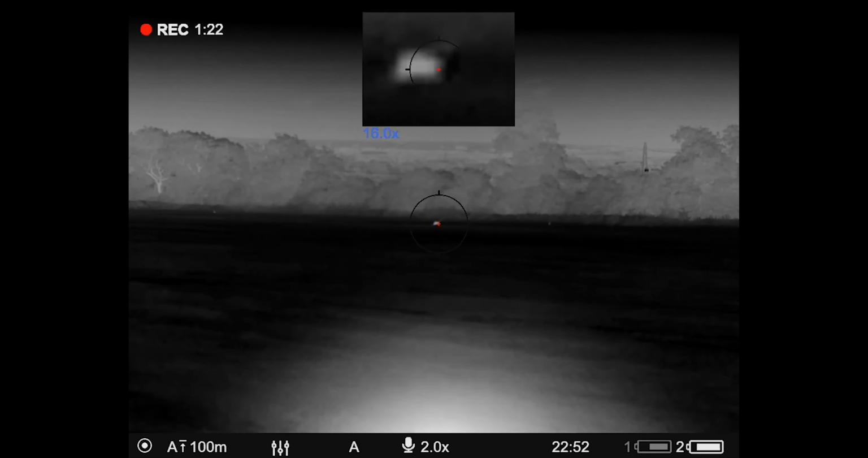So I literally set the scope up, pinged it at 314 meters, and I thought, well, it's either have a go or let it go away. And I had a crack, and that was my PB. So 314, dispatched it, got down, a vixen, and she was barren. There was no markings of anything else, but she was limping.